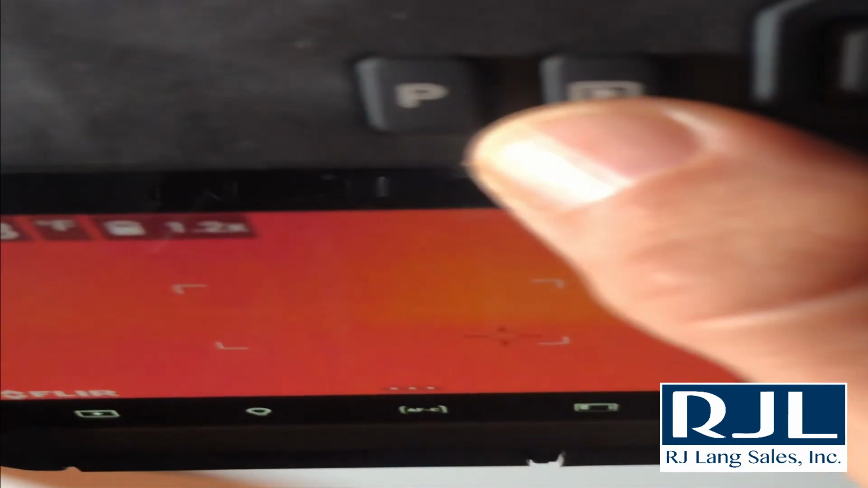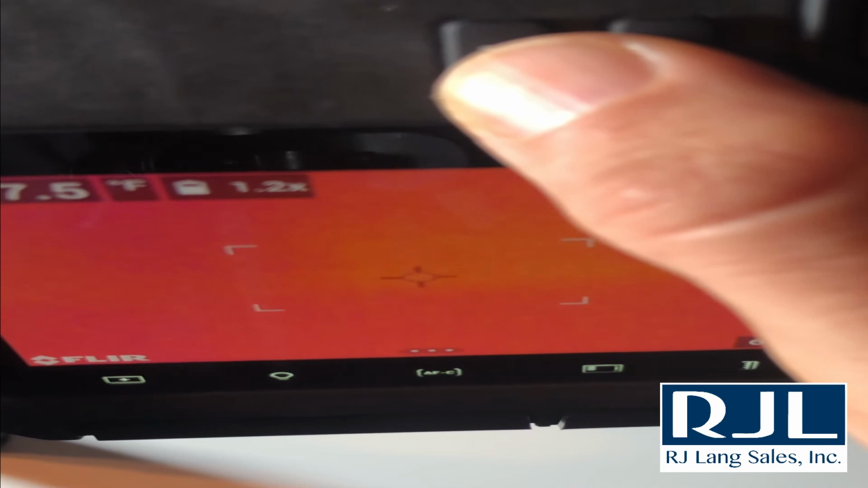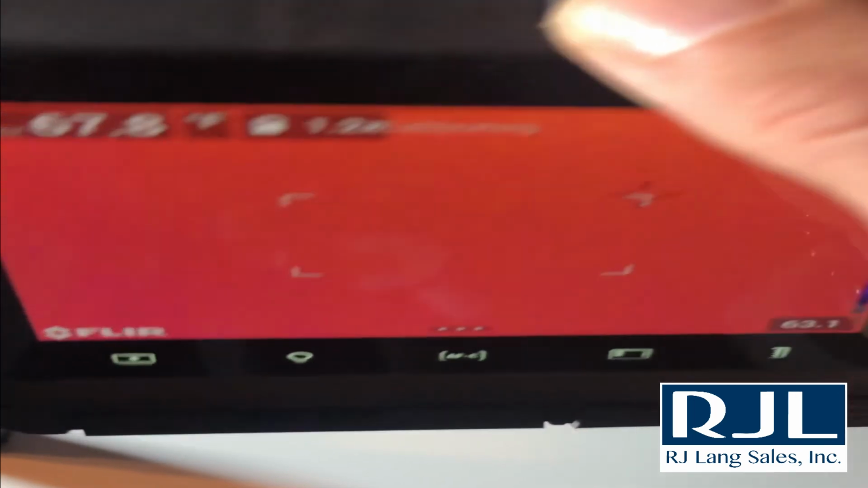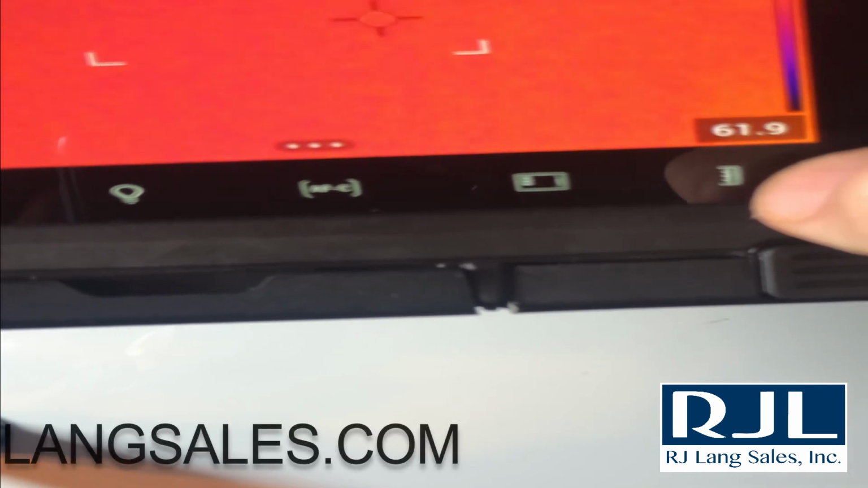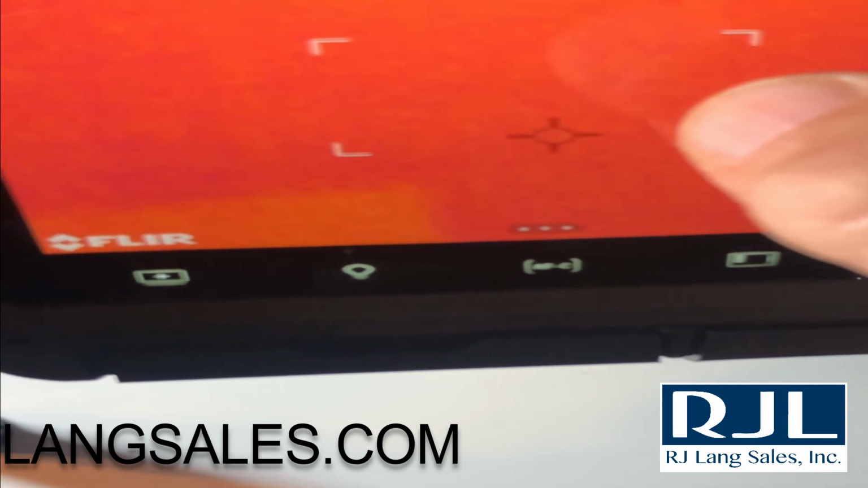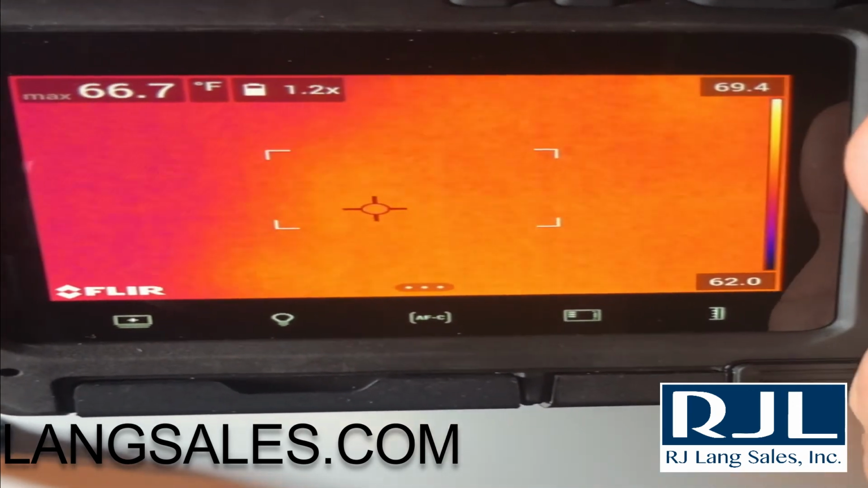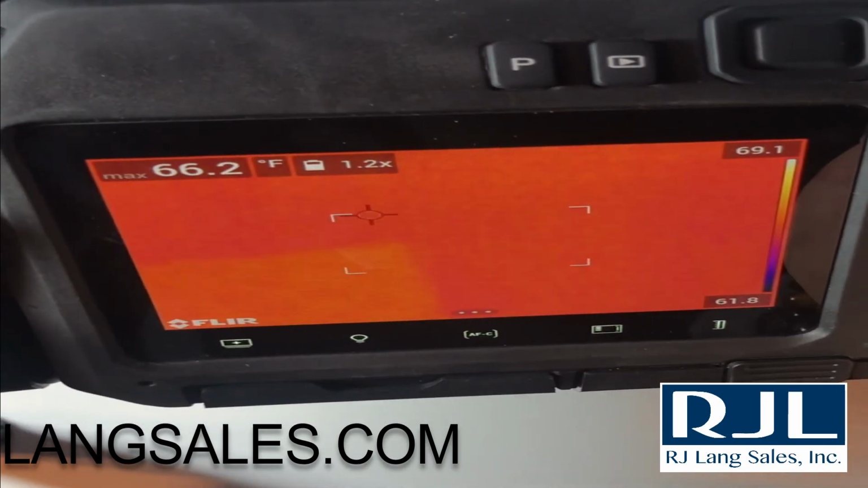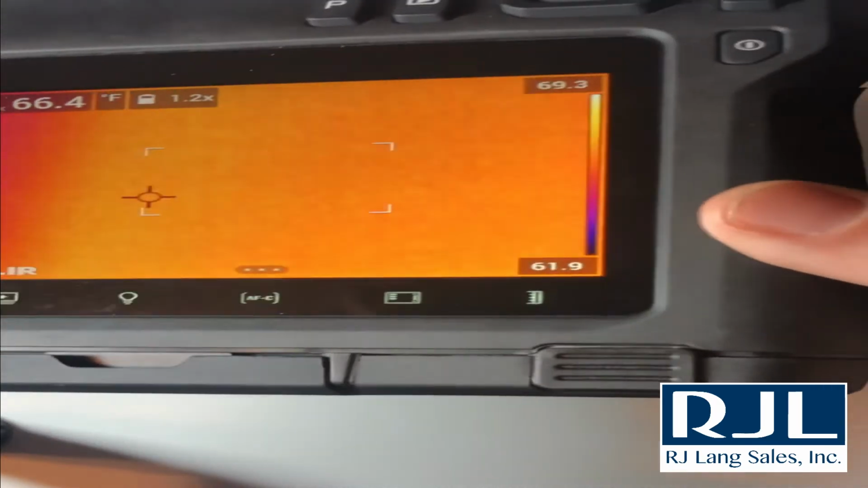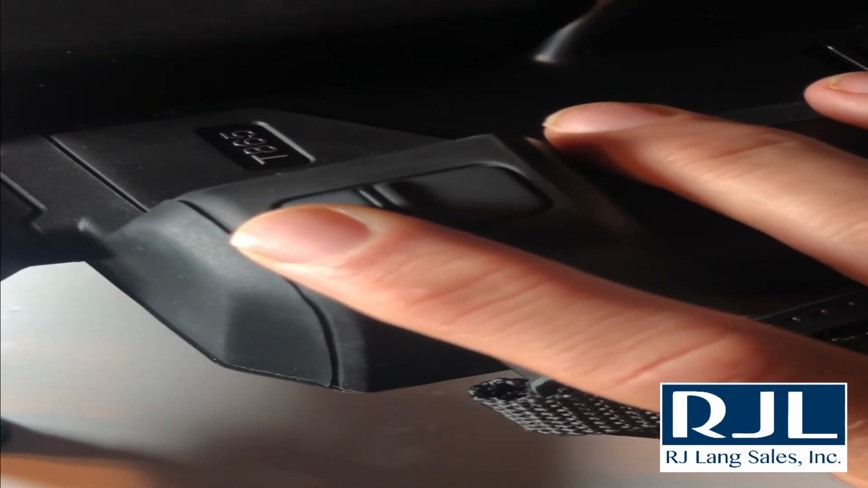Being able to use the programmable button to make sure that we're in the right temperature range, manual temperature mode, the auto hotspot, and then here the most important part is being able to focus the camera, because if we're not in focus, we're not taking good images. We have a couple options. We have this top button